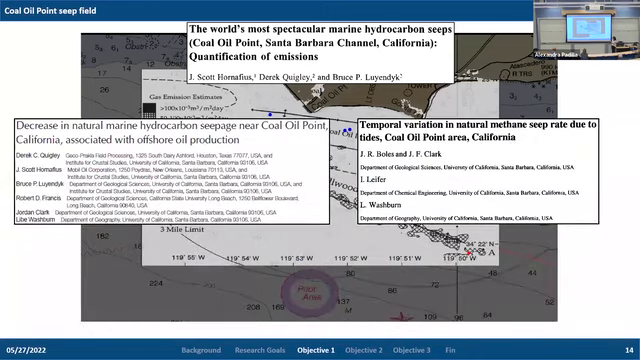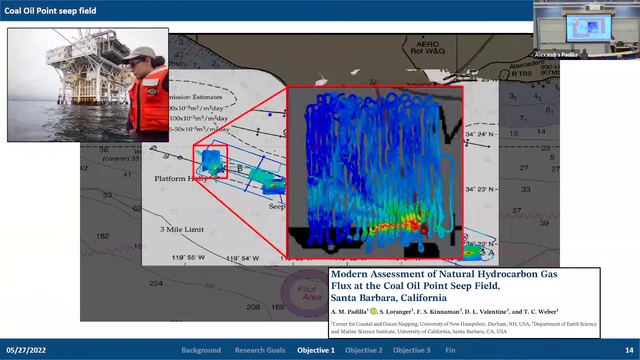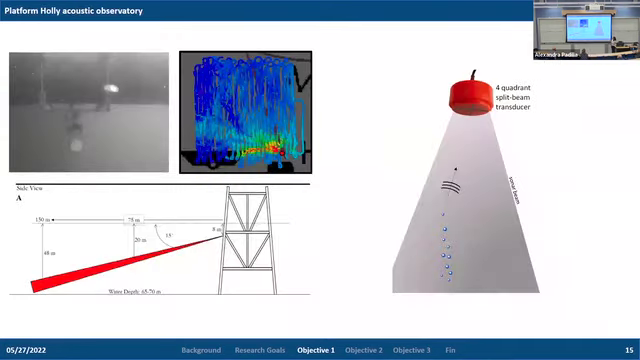Within the Coal Oil Point Seep Field, there's Platform Holly, which is a decommissioned oil platform. We found a really large area of active methane activity just west of the platform itself. And because the platform is decommissioned, this presents us with an opportunity to deploy a monitoring system on the platform to monitor this westward plume activity. So what we ended up doing was mounting a split beam echo sounder onto a pan and tilt system that we can see here.